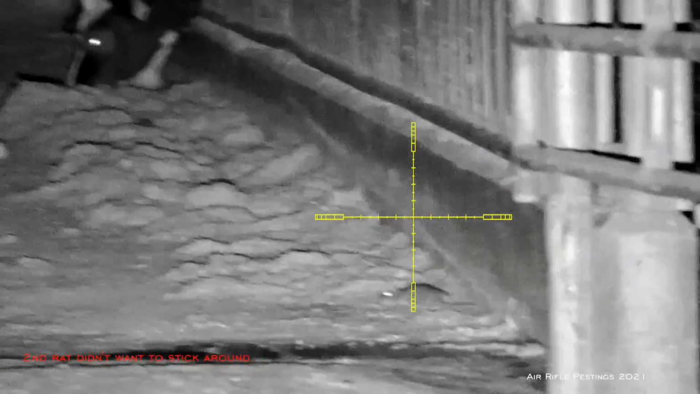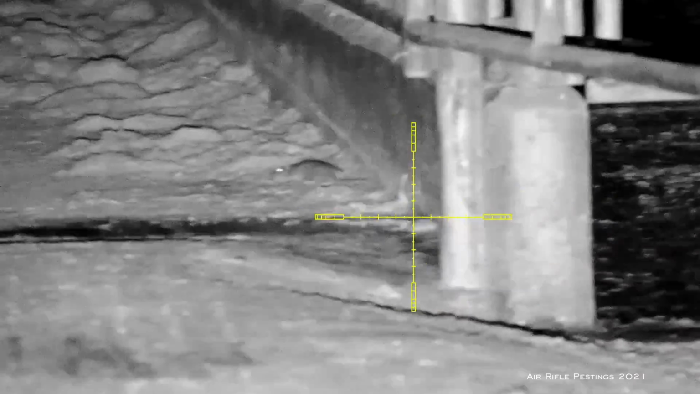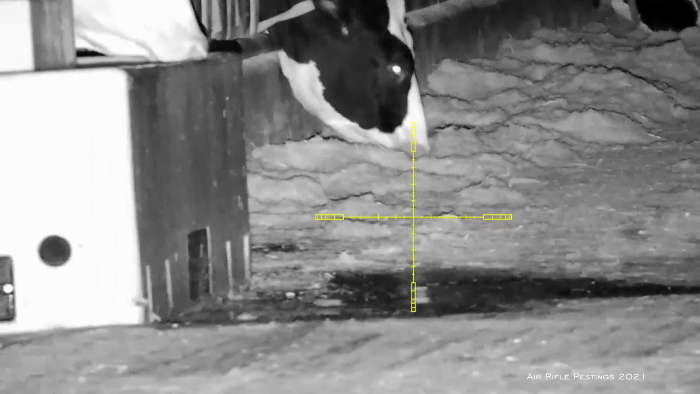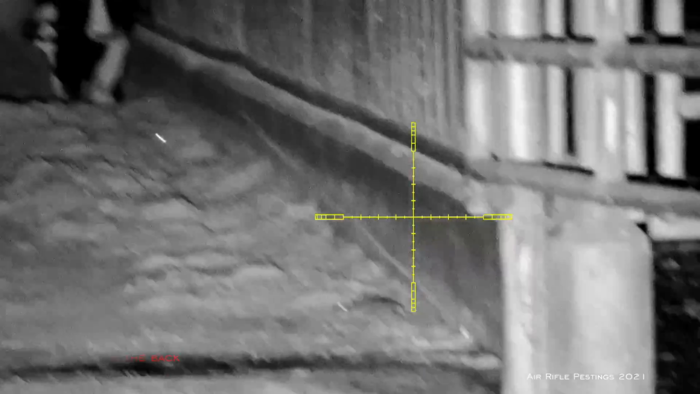So as you can see, there's another one by the cow. Obviously that's not a shot to be taken, for safety reasons. I'm scanning around, trying to see if there's another one in the area, but there's only this one. And he too decided to take off. So that was the end of that, but I'm sure they will be back.